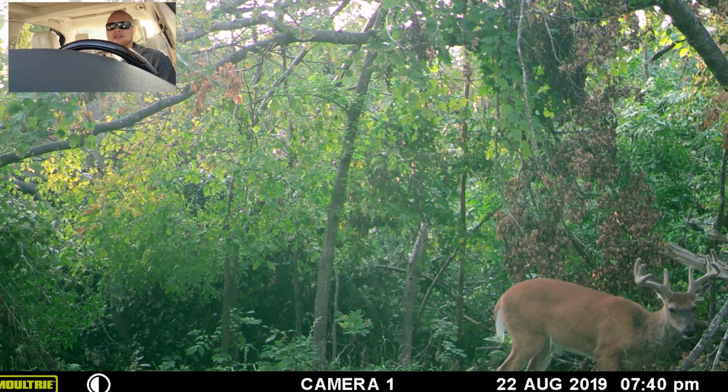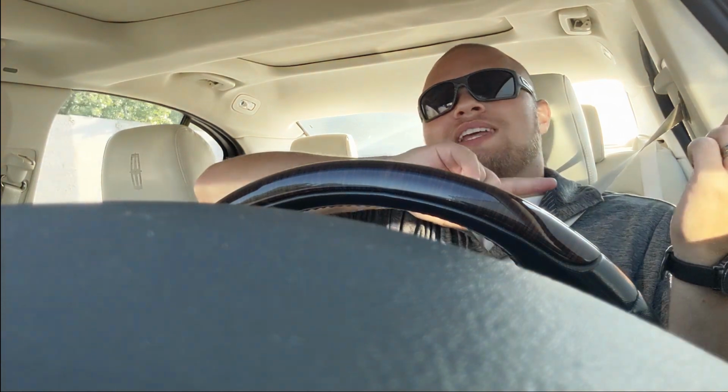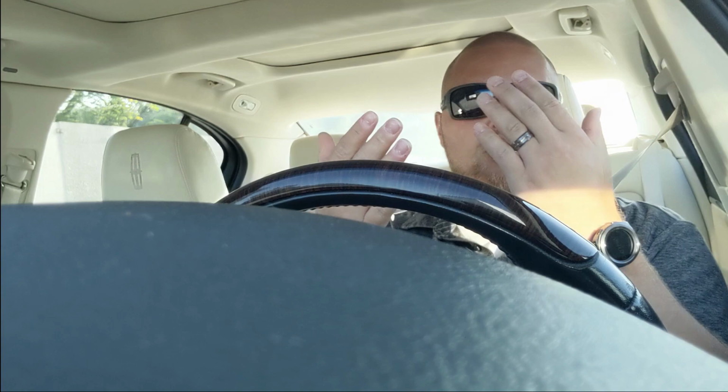It's really nice. Now we go to a different county in Wisconsin and we're gonna check out the new property. I put one camera on a specific spot that I wanted. It was a cross trail between where I want to put the food plot and maybe some bedding up behind the swamp.